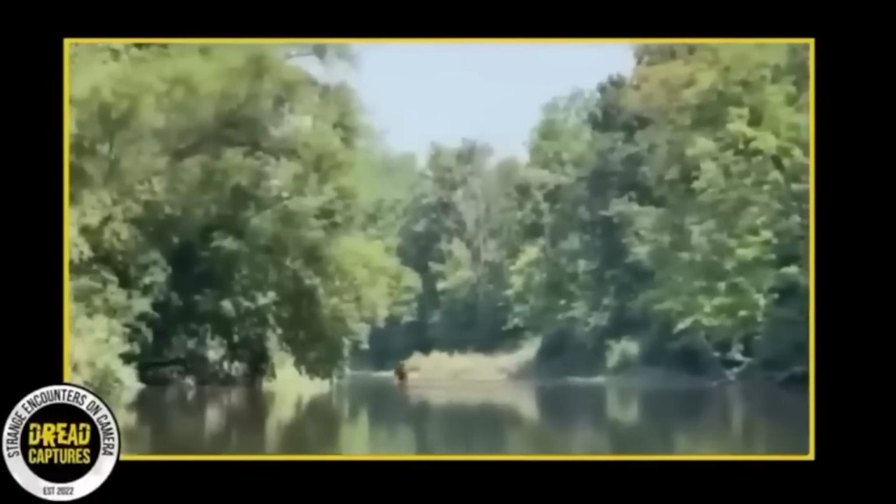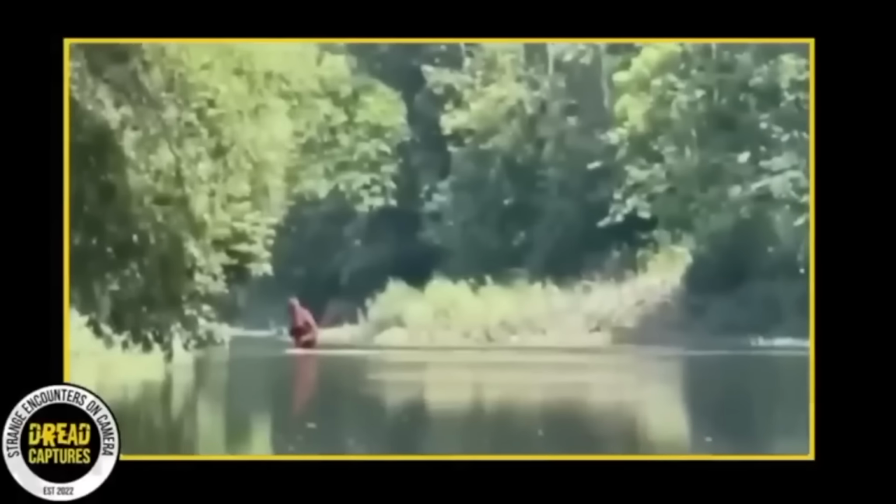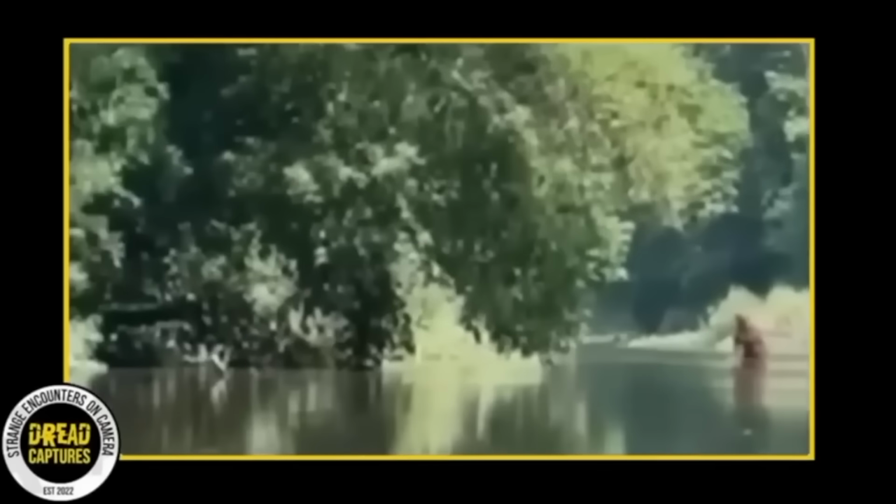But the way it moves does look more human, I have to admit that. As always, it's up to you to draw your own conclusions, but please let me know what you think. Is it an angler with an impressive haul, or a glimpse of the elusive Bigfoot in a tender familial moment?